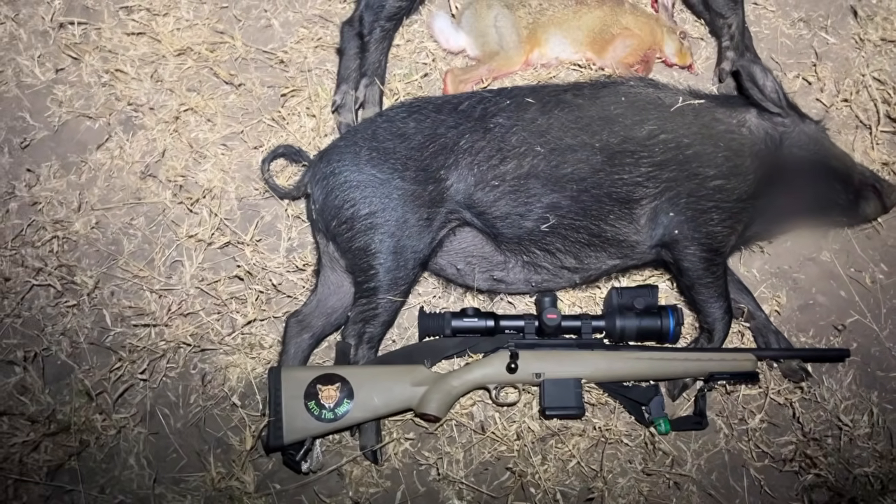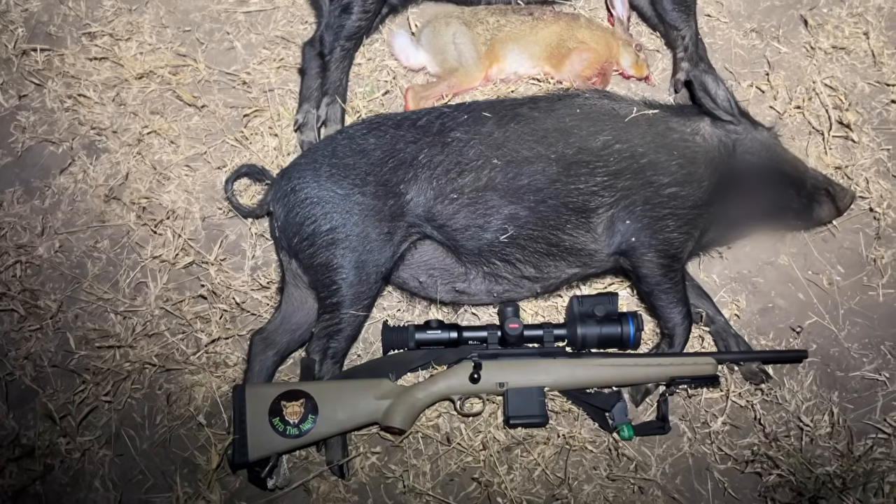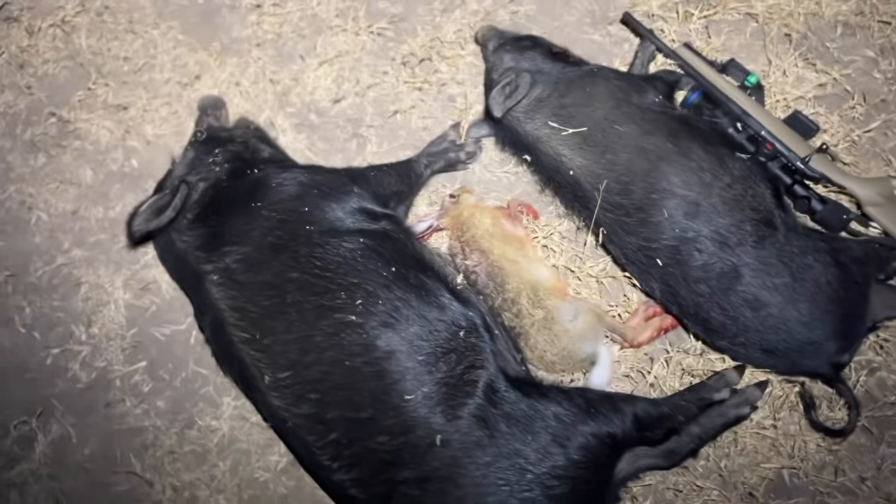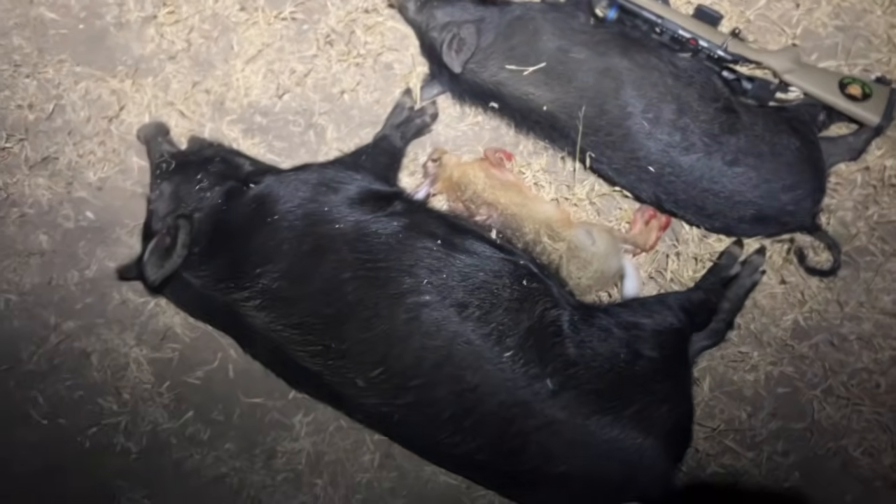A beautiful little scope, that one. But it'd want to be for the price it is. So, anyway, 2 pigs and a hare down.